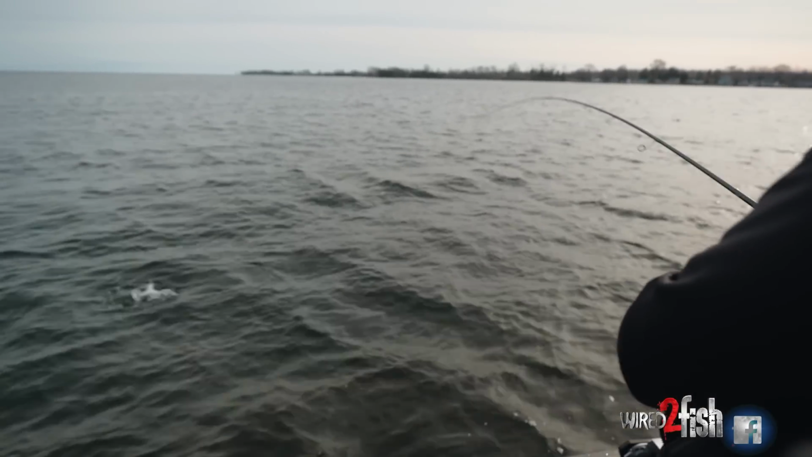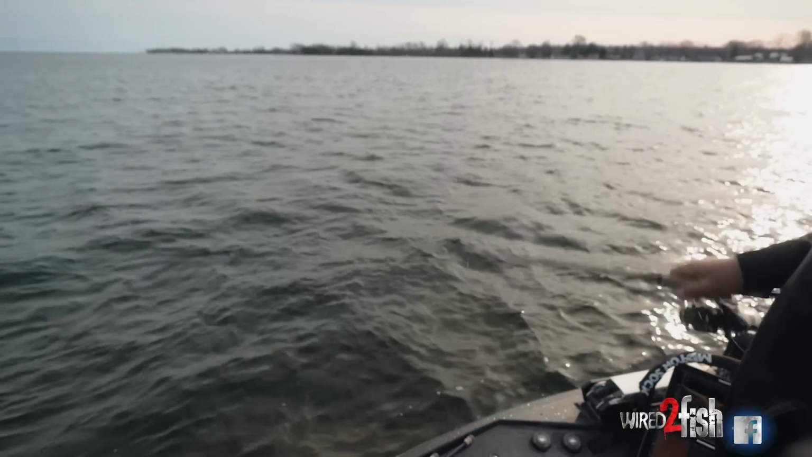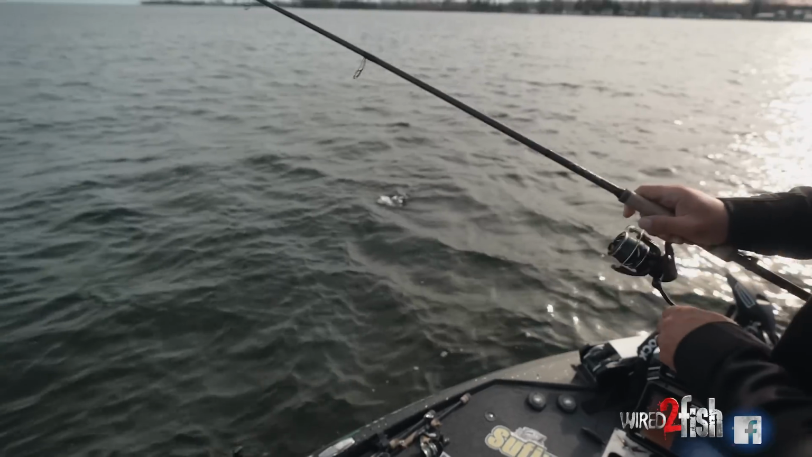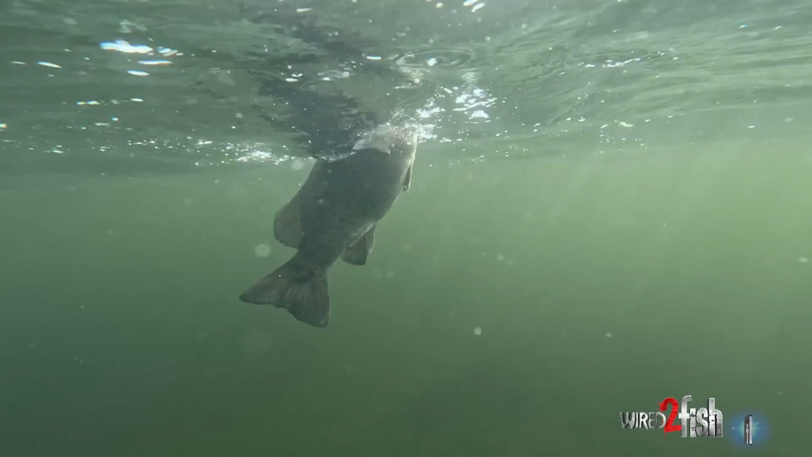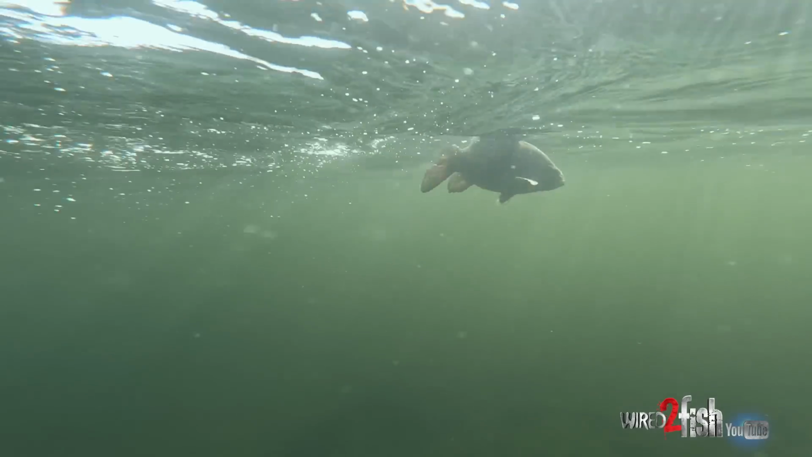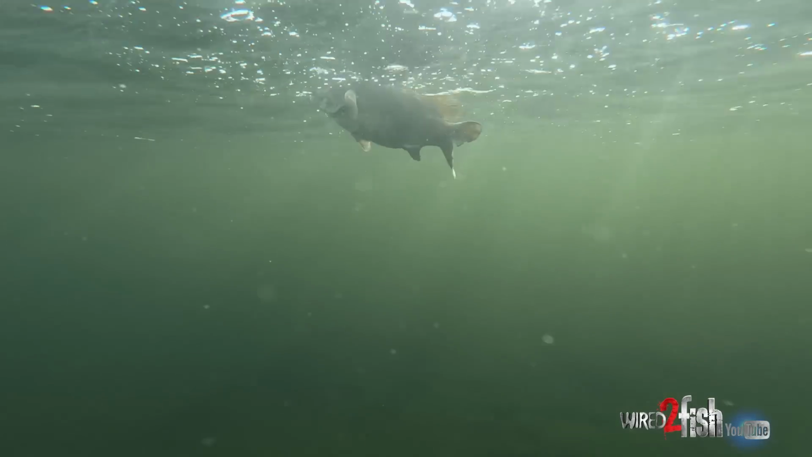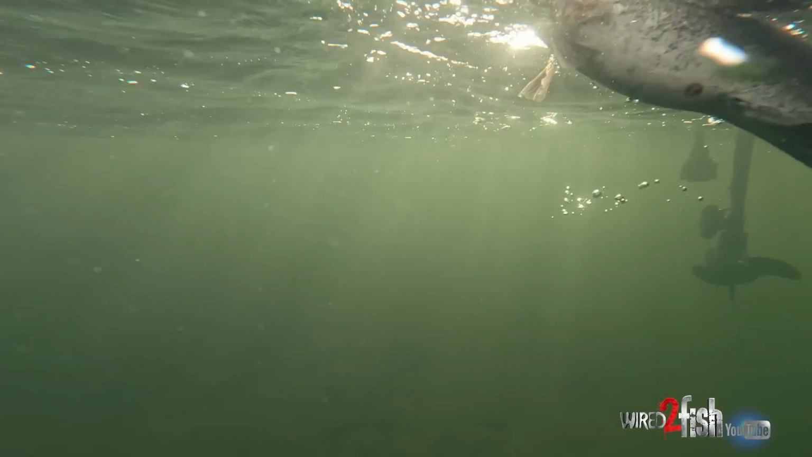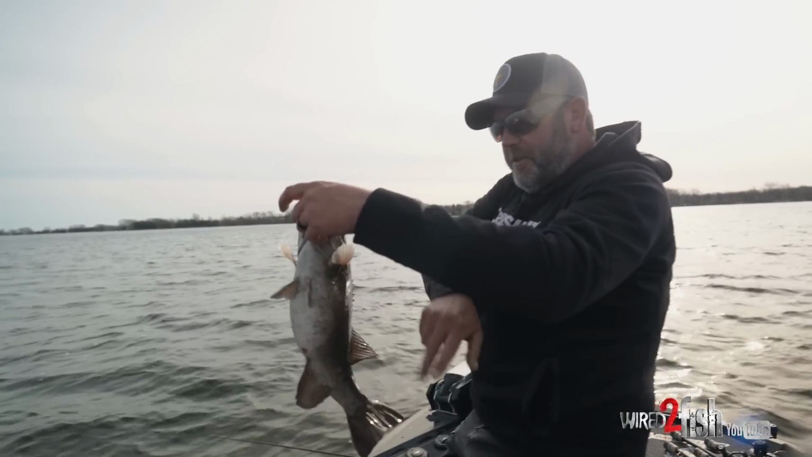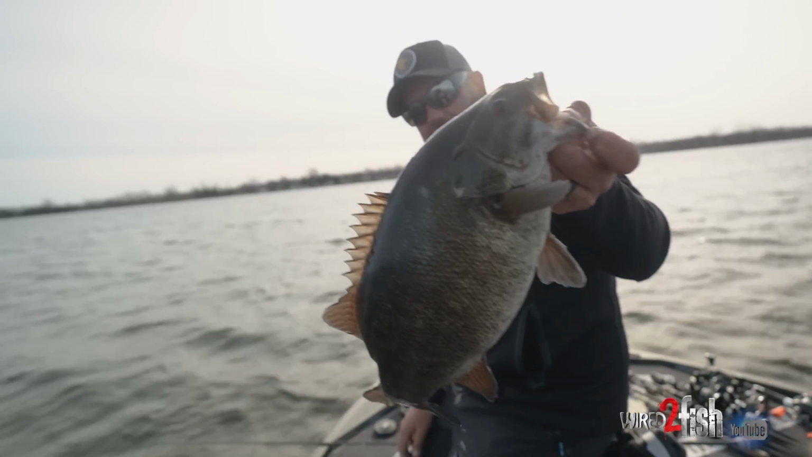Two keys, always have a long rod so you can cast these light, tiny little baits a long ways. So I like a 7-1 or a 7-3. And another one is having a spinning reel with a really good drag, because these fish like to pull hard. I've got the new 13 Fishing Axiom with the comp drag in it. Super silky smooth. You're only fishing with an 8 or 10 pound leader most times. So chubby little pre-spawner. Look at the belly on that thing. It's just a thick fish.